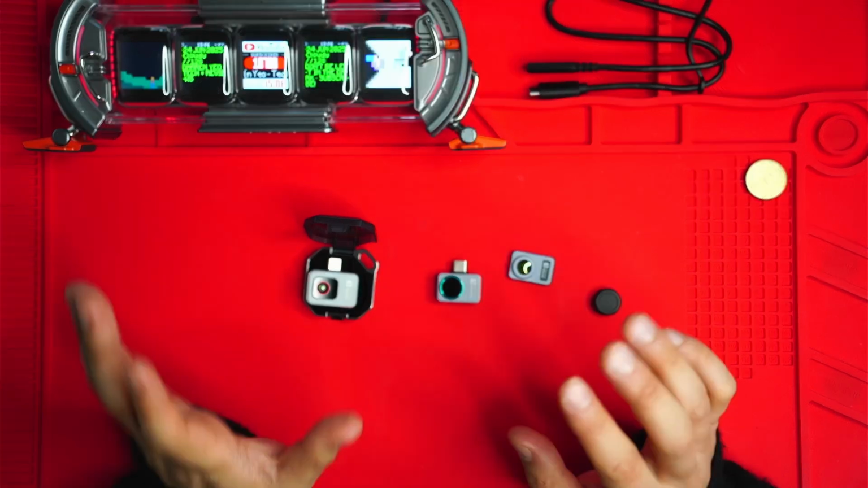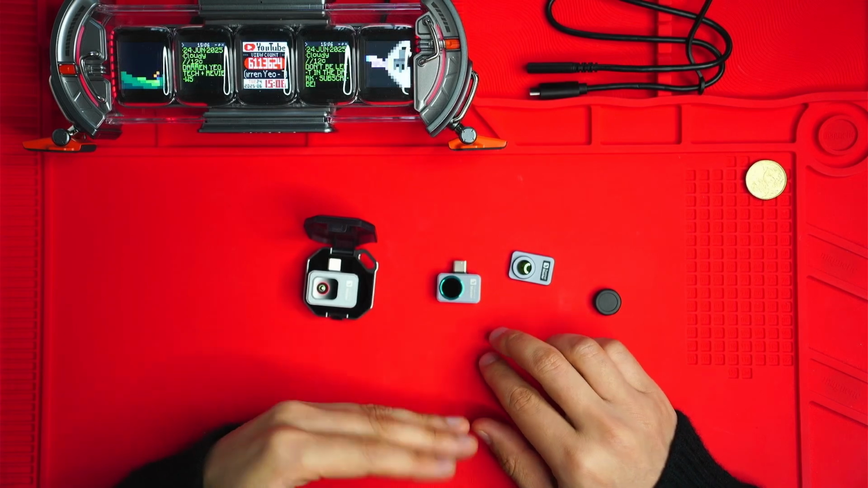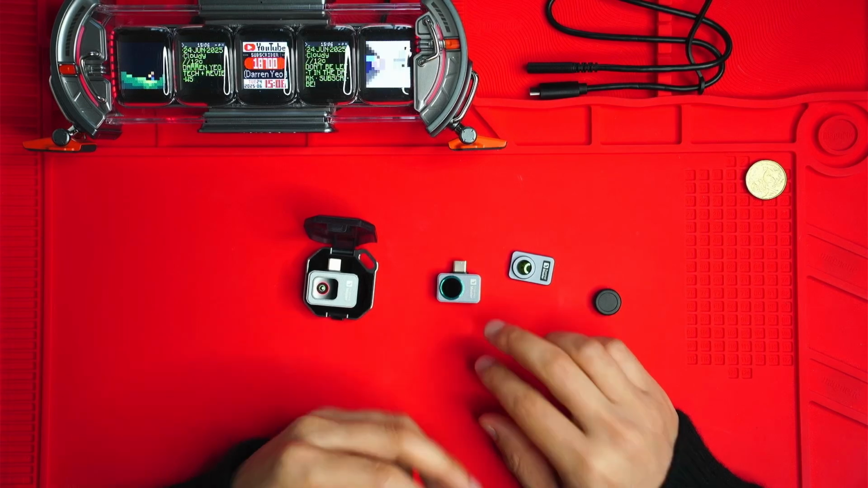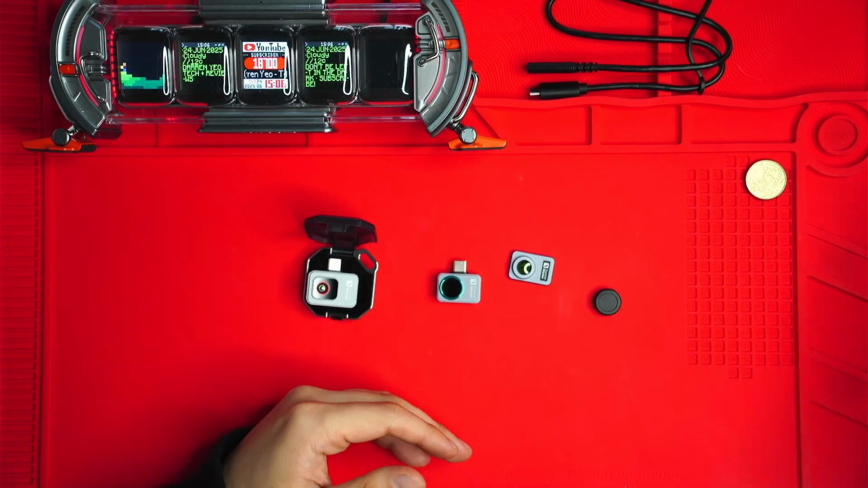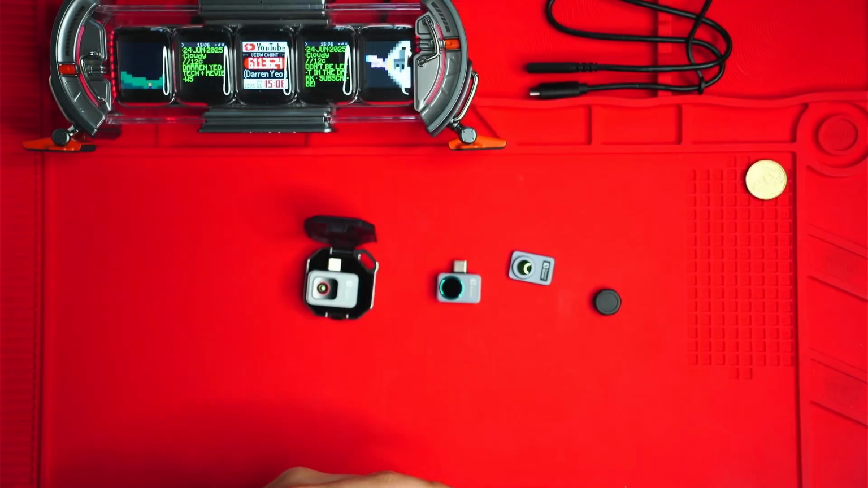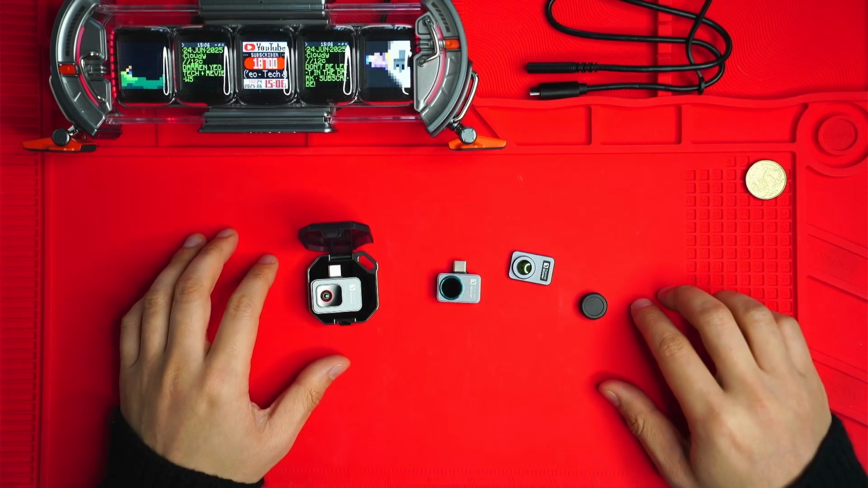That being said, if you can splurge, get the P2 Pro because it's smaller and the lens design is easier to maintain. Do keep in mind though it doesn't come with the case, so you need to find something to store it in. I used this other case that came with my X3. I also made some demo videos to show you how this thing performs indoors and outdoors. Let's cut straight to that.